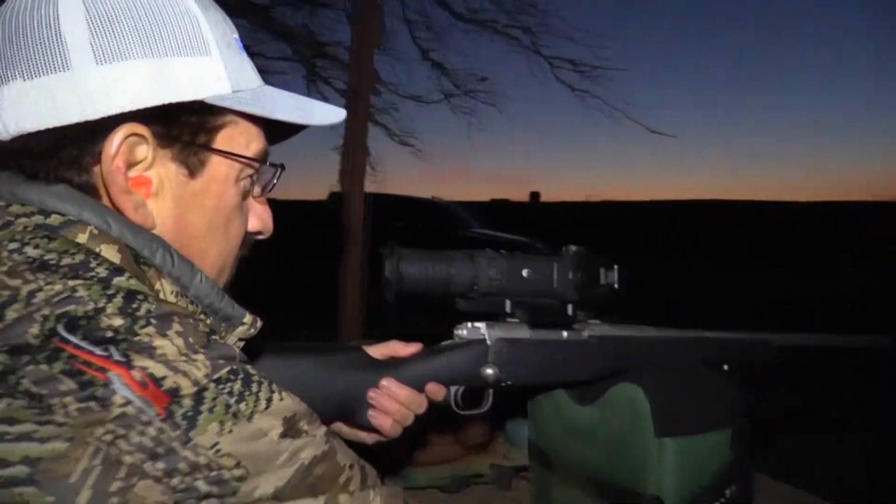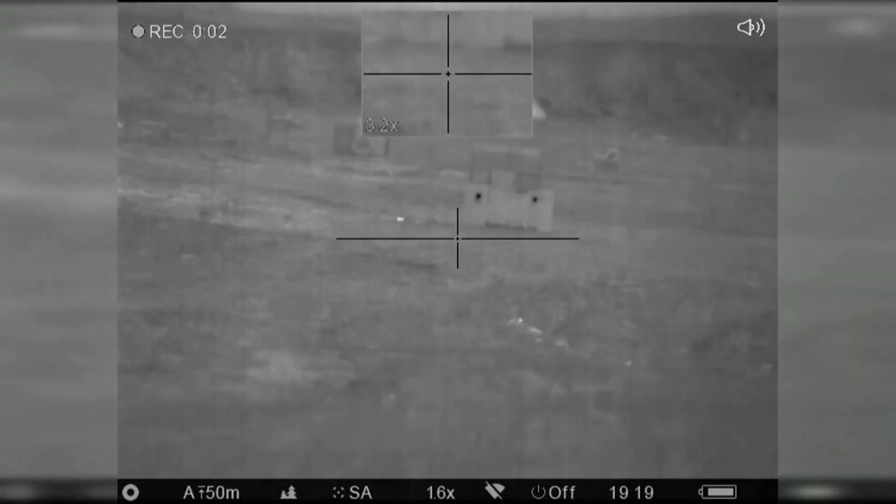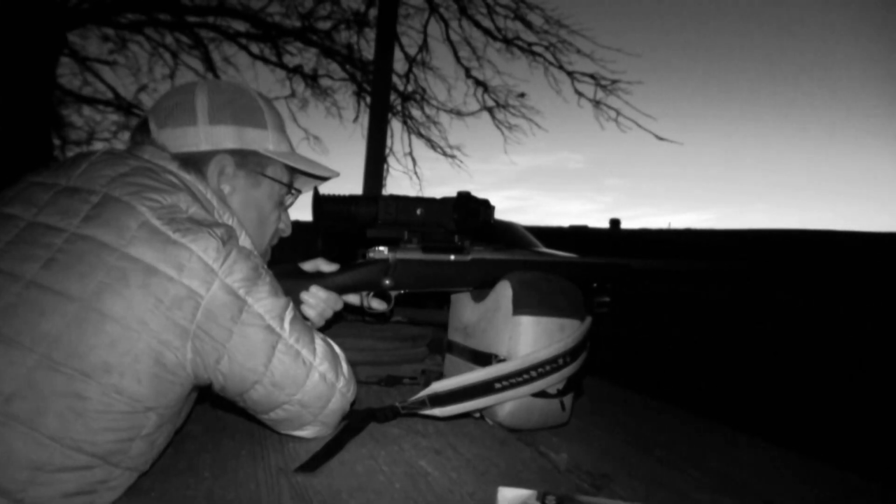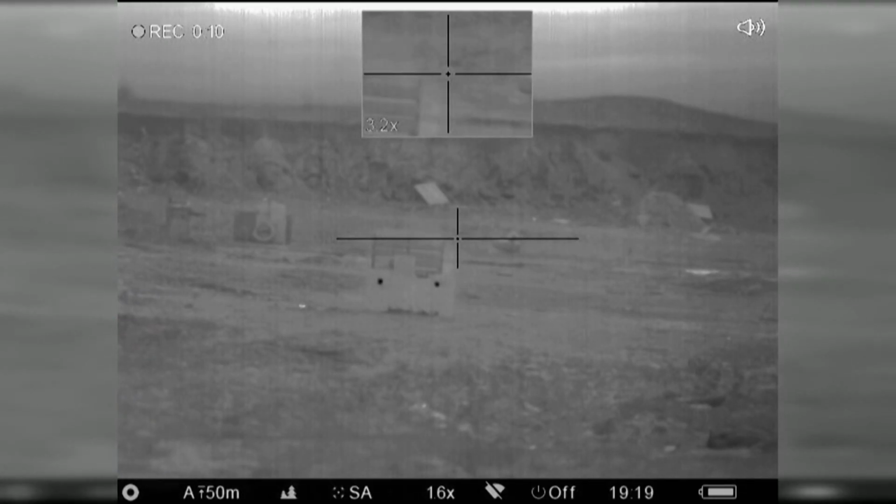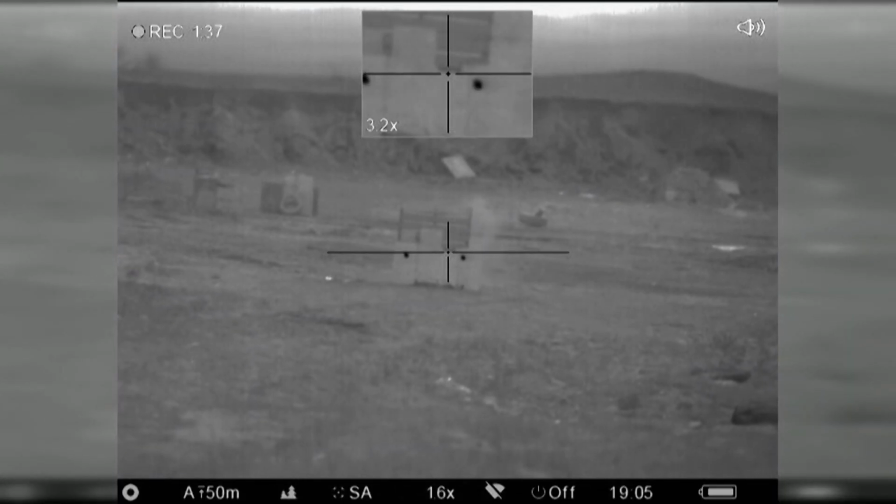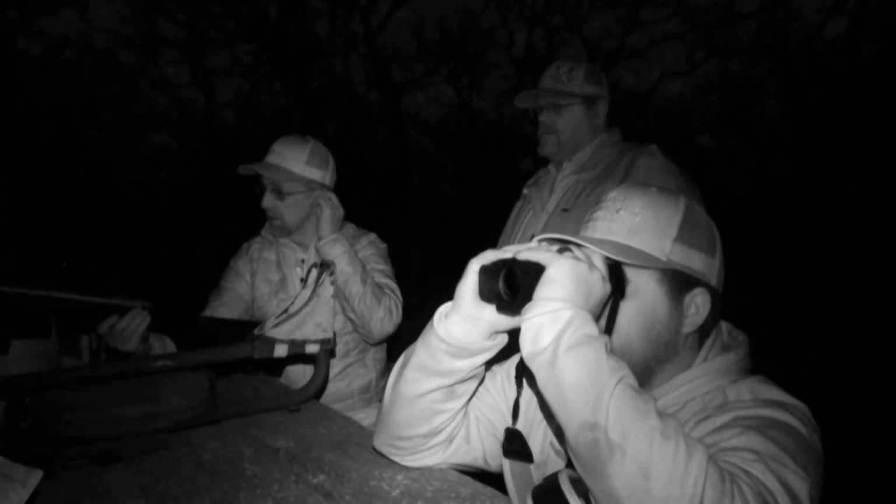Well, let's do it. Ears on, boys. For God and country and the bacon pigs. Using a heat signature to sight in, well, that was a new one for me. But the Winchester and the Pulsar were dialed in.